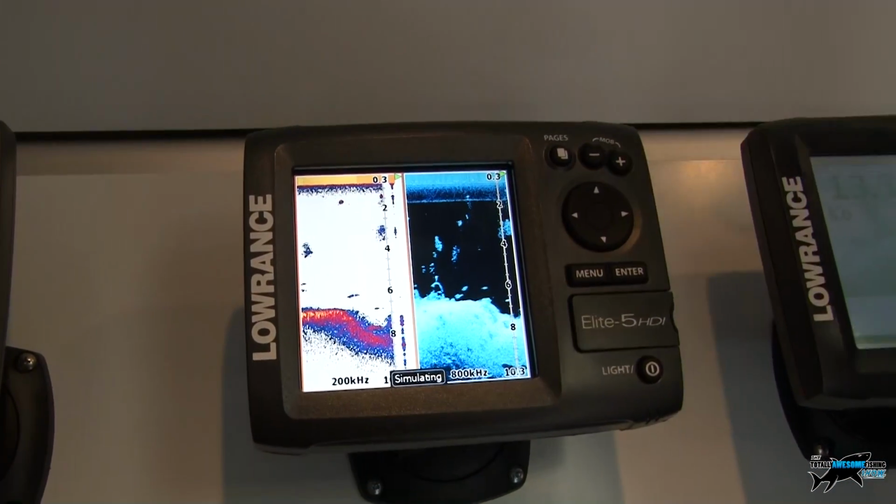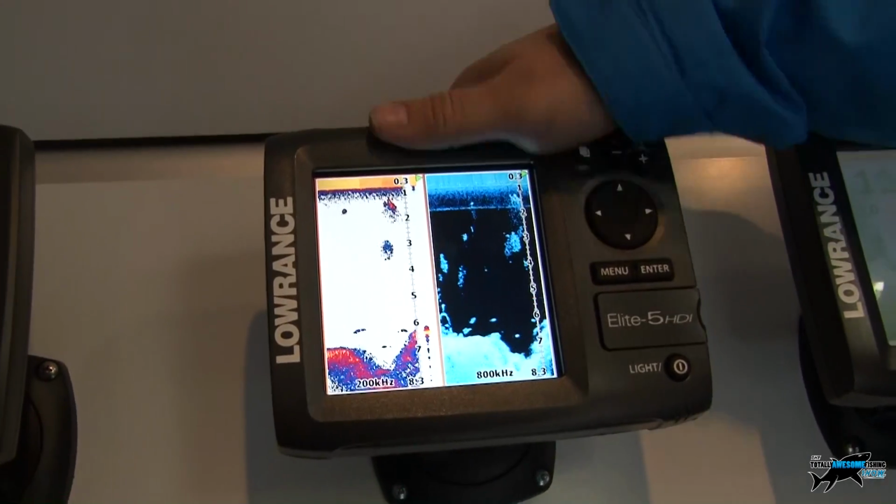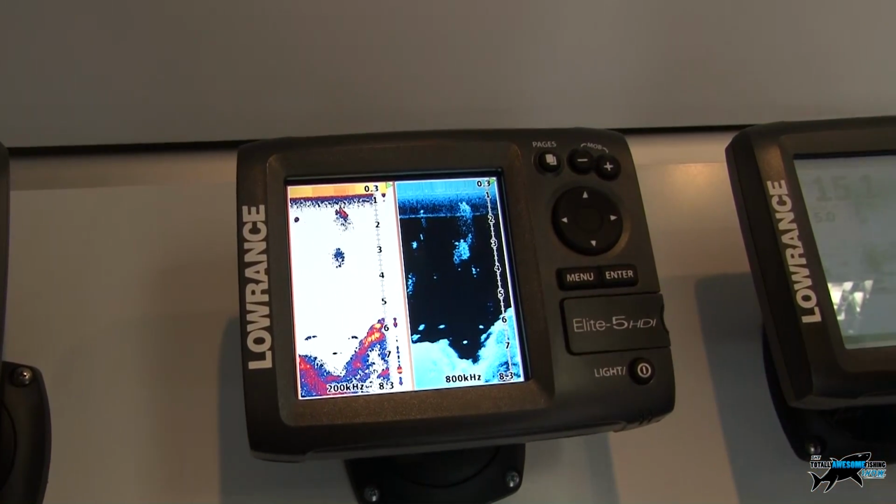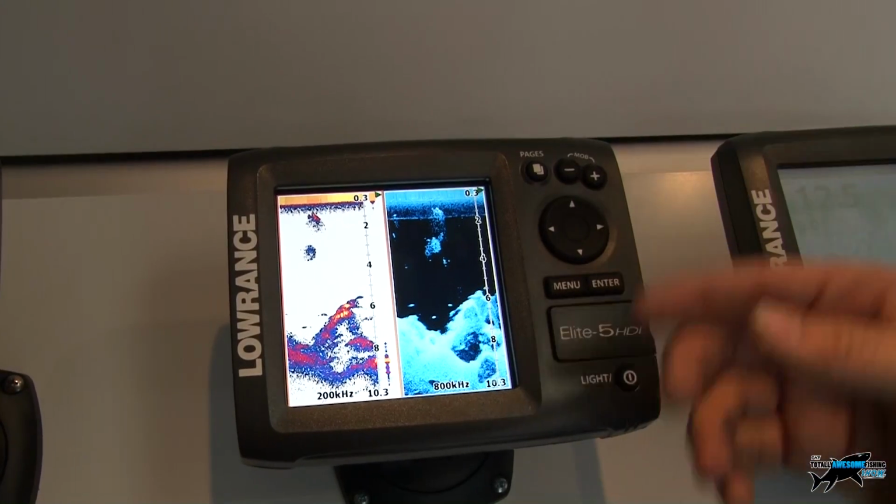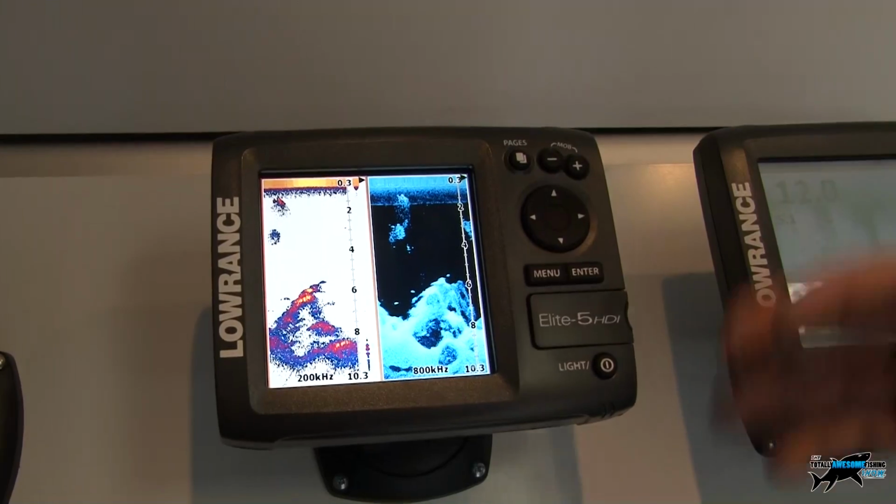ready-to-go package. So you've got a GPS antenna built in. Yep. It comes with your power cable, your bracket mount, and also your HDI transducer. So you've got one transducer that does both. Normally you'd have to have two separate transducers, so then you're looking at mounting two transducers. But with the Lowrance product, you have that all in one.